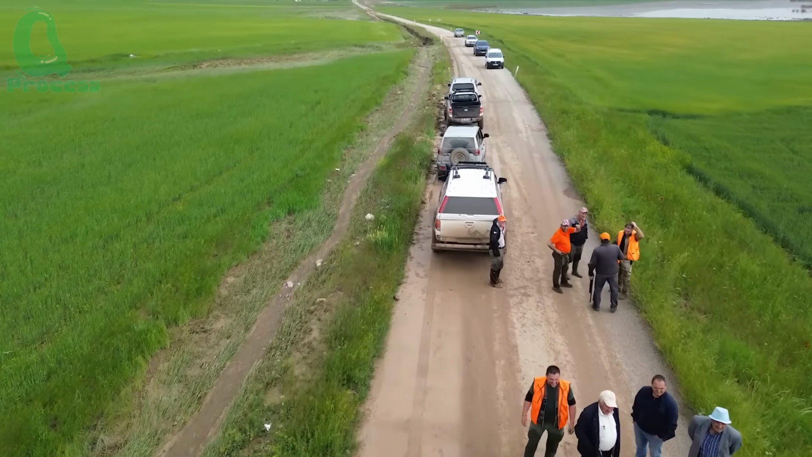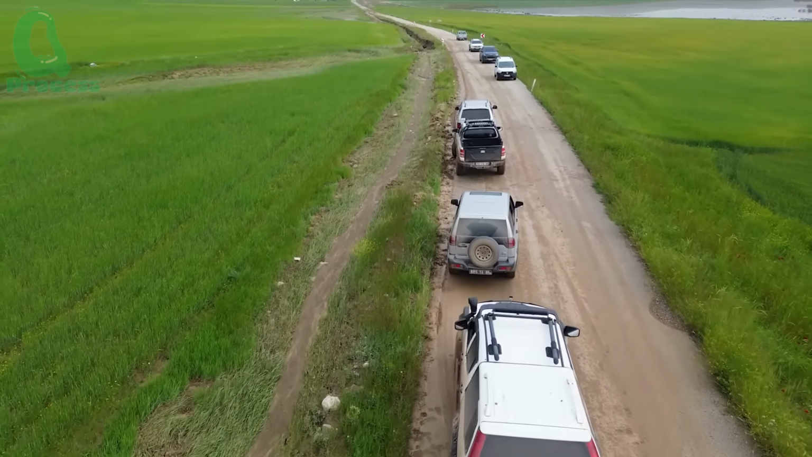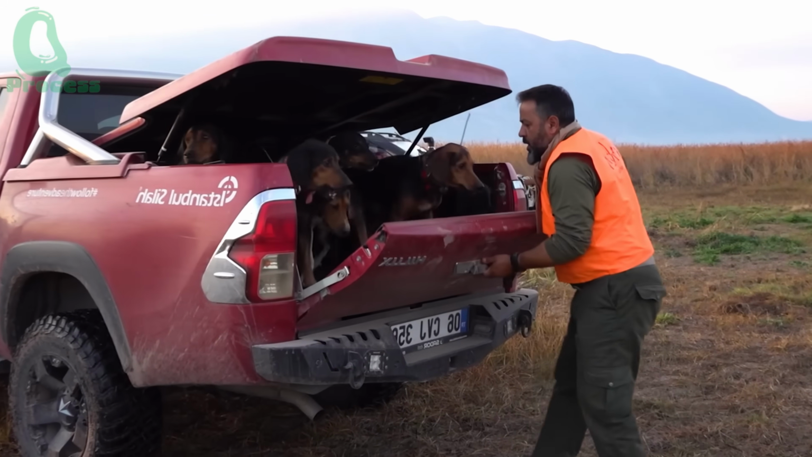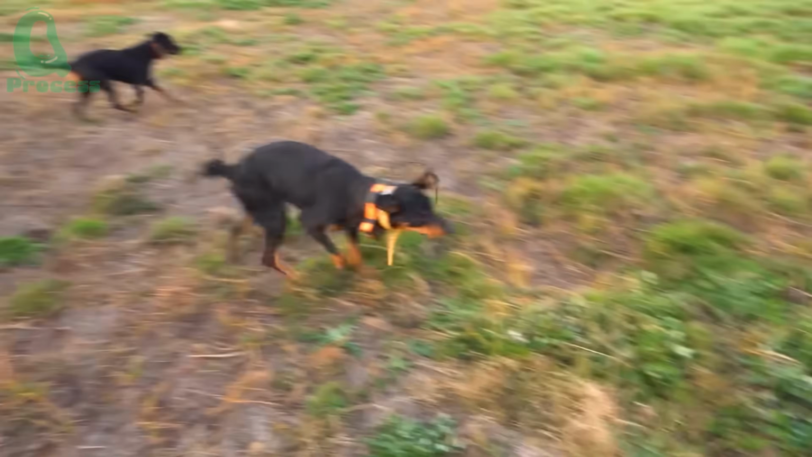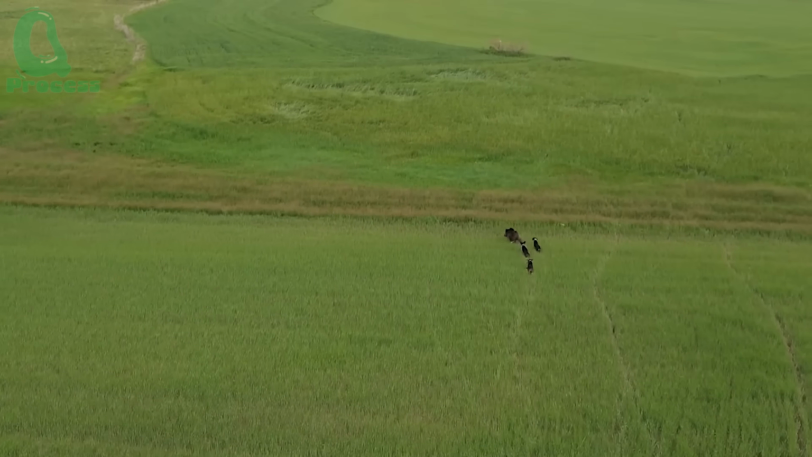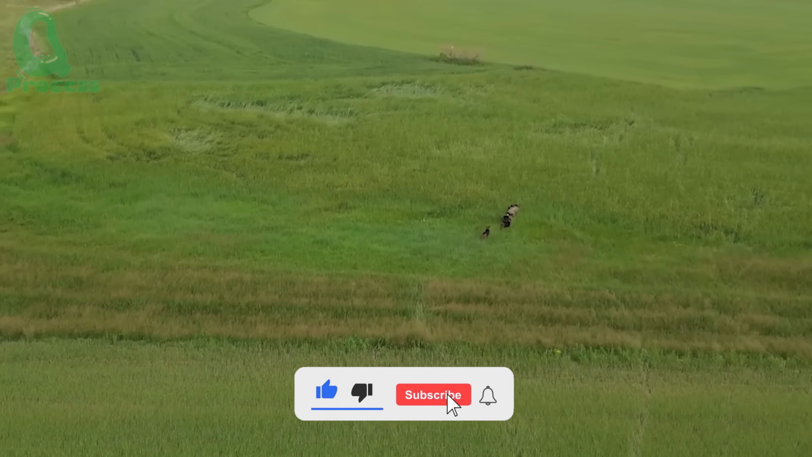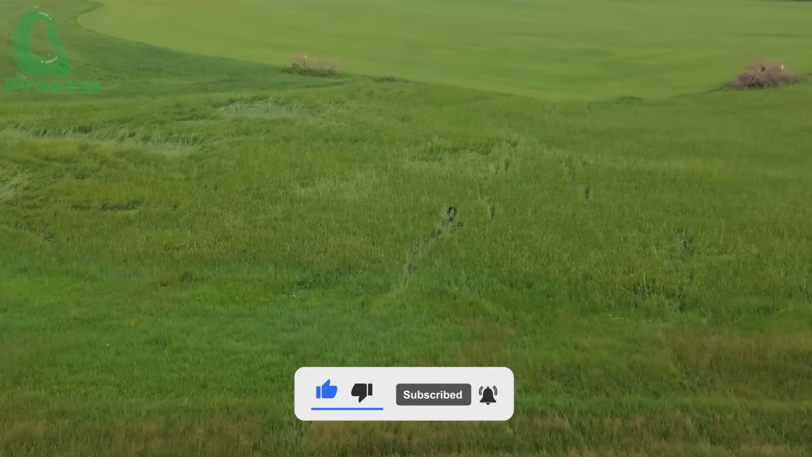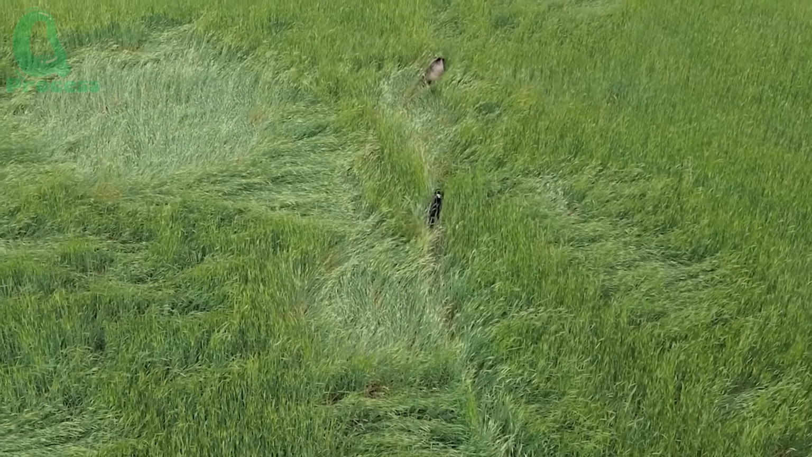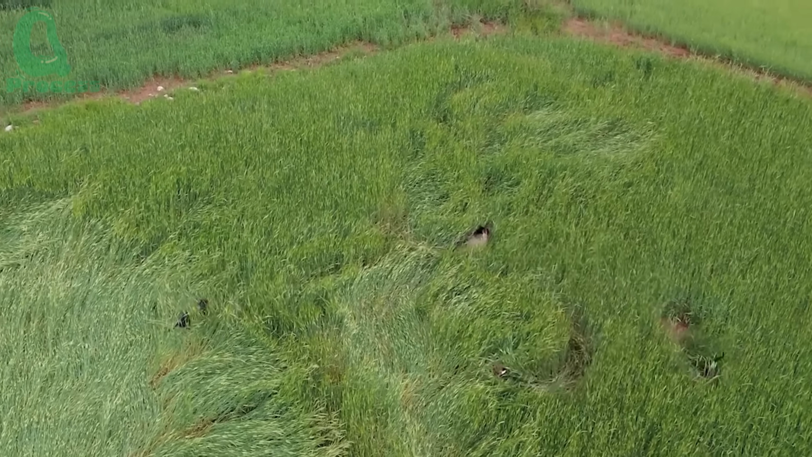On the back of a dusty pickup truck, weapons are checked one last time: semi-automatic rifles with thermal scopes, surveillance drones, and motion sensors. Just as they arrived, the drone camera captured a dramatic scene. Across a stretch of lush green pasture, a massive wild hog was being chased by a pack of hunting dogs. The high-stakes pursuit had already begun before anyone even set foot on the ground.